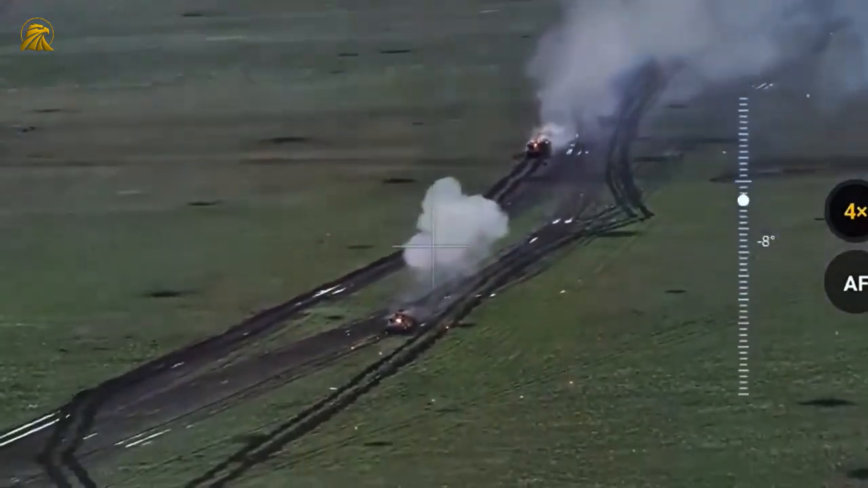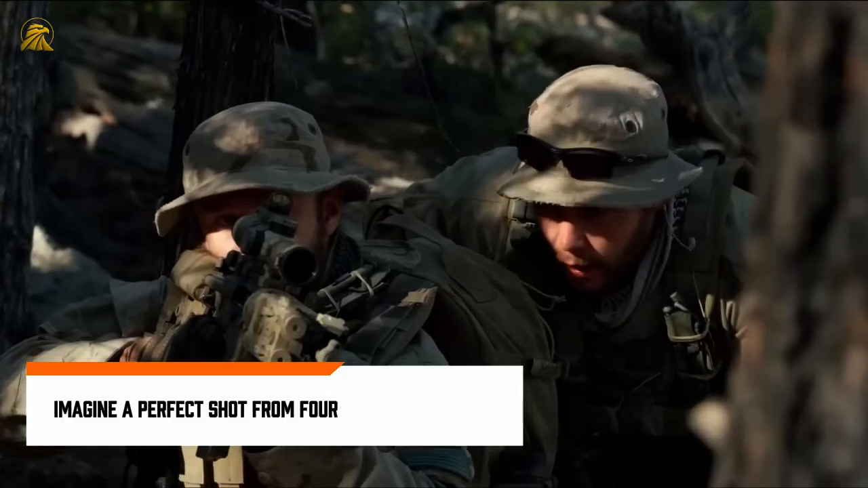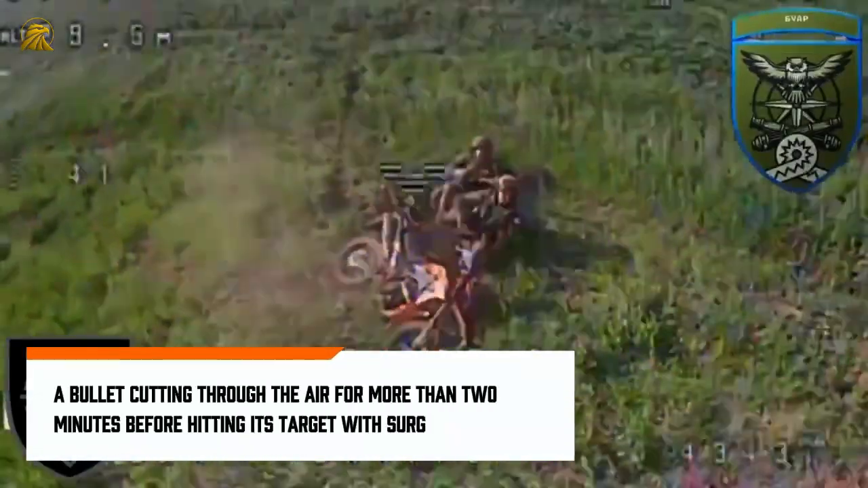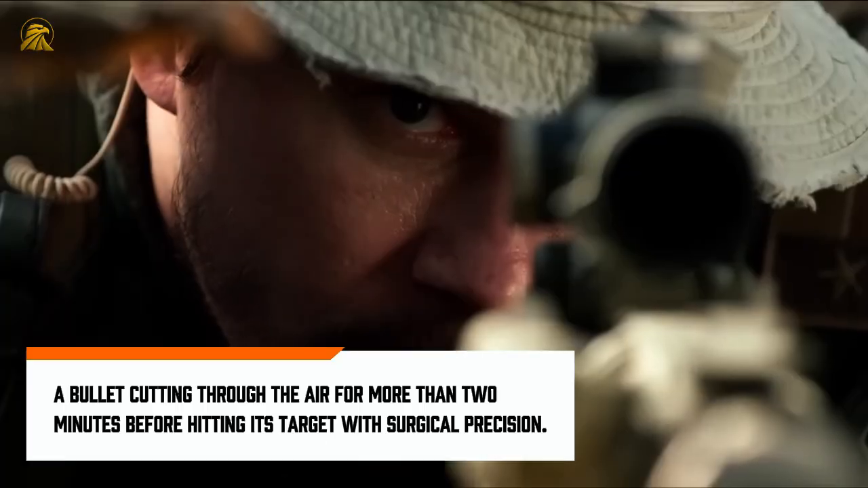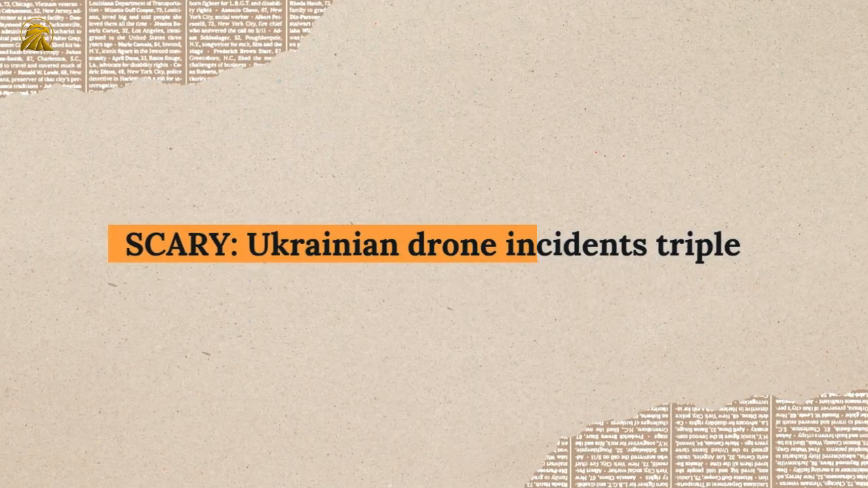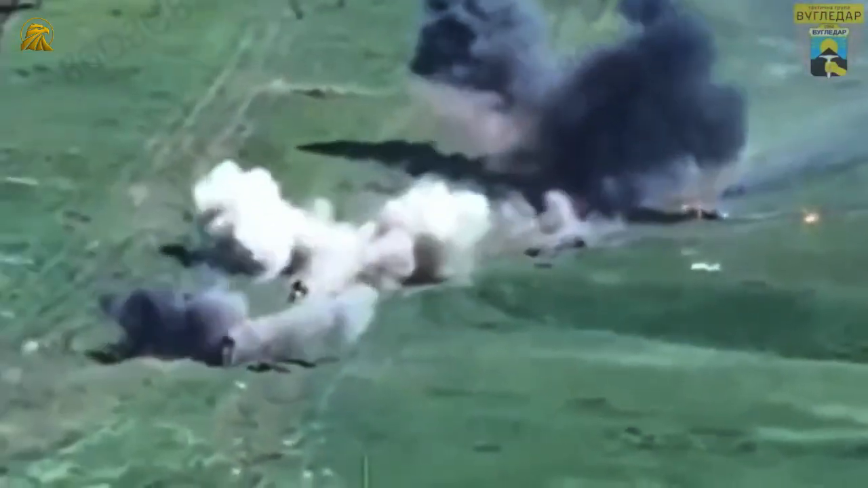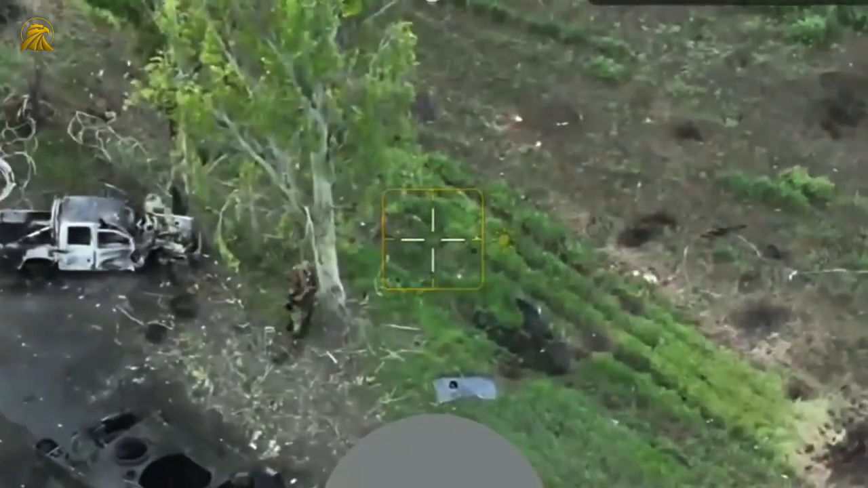The Russian nightmare in the hands of Ukrainian snipers and drones. Imagine a perfect shot from 4 kilometers away. A bullet cutting through the air for more than 2 minutes before hitting its target with surgical precision. And that target is a Russian soldier. Now picture that combined with kamikaze drones chasing soldiers across open fields, like a movie scene. What you're about to learn will completely change your perception of how modern military operations work, and how this has become Vladimir Putin's worst nightmare.